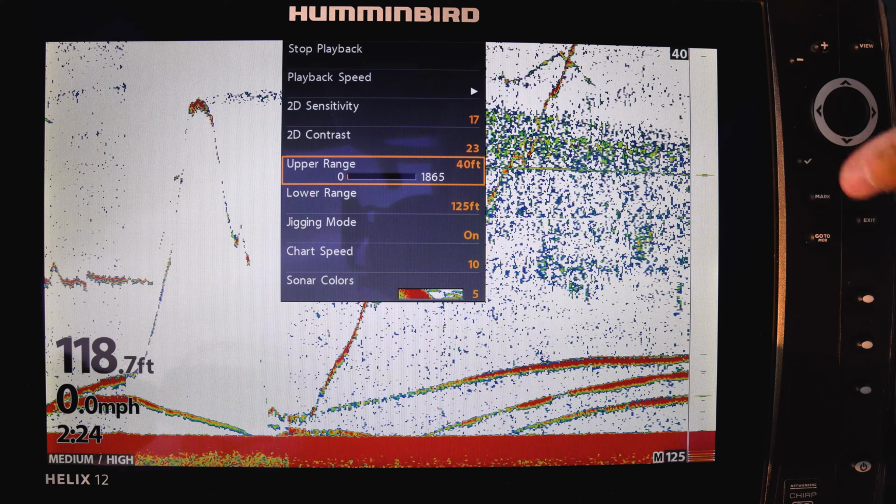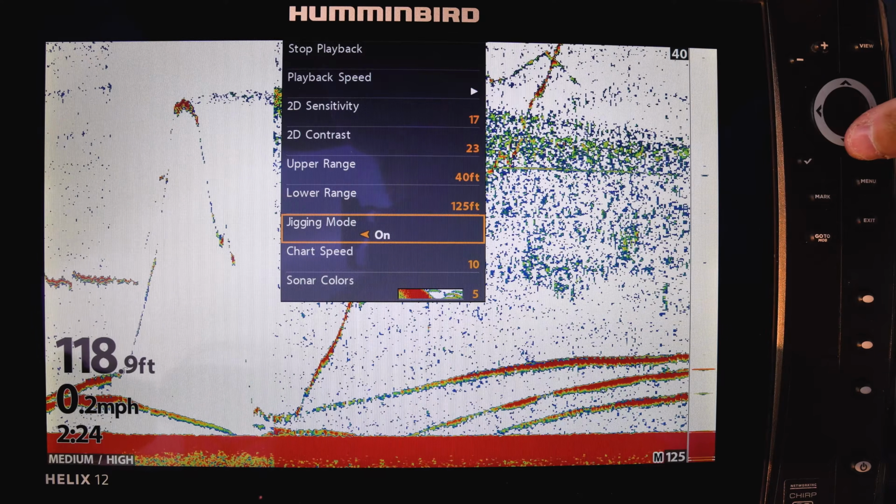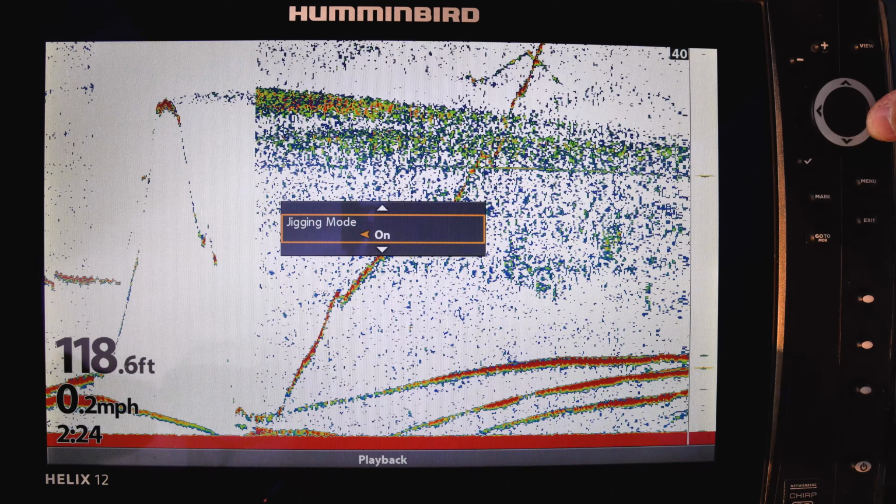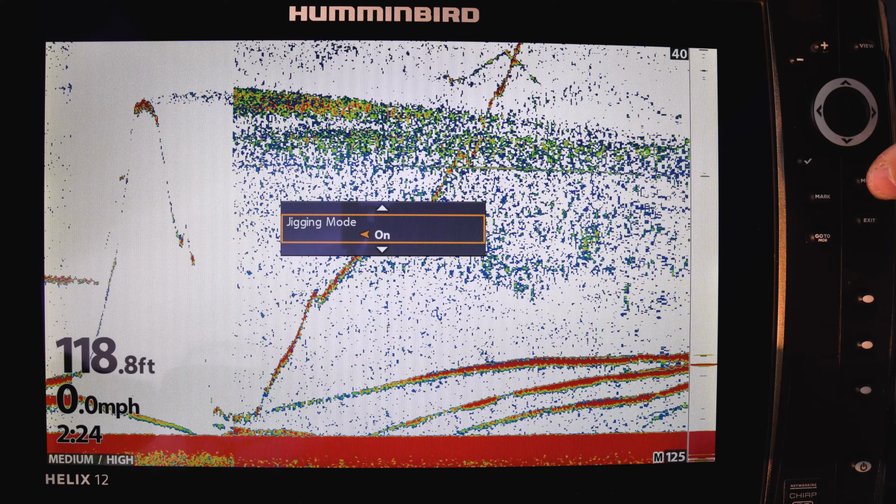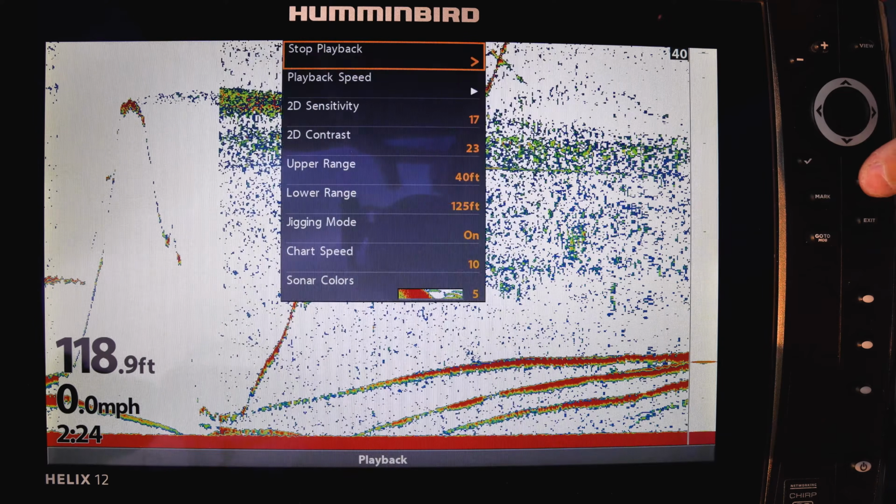If you have a jigging mode, you'll want to set it to on. Jigging mode allows the Humminbird unit to track your lure much better because it prioritizes the 2D chart mode. Without getting too technical, it allows the transducer to prioritize the sonar pulses for 2D imaging and put less emphasis on sonar pulses for other features, such as side imaging.